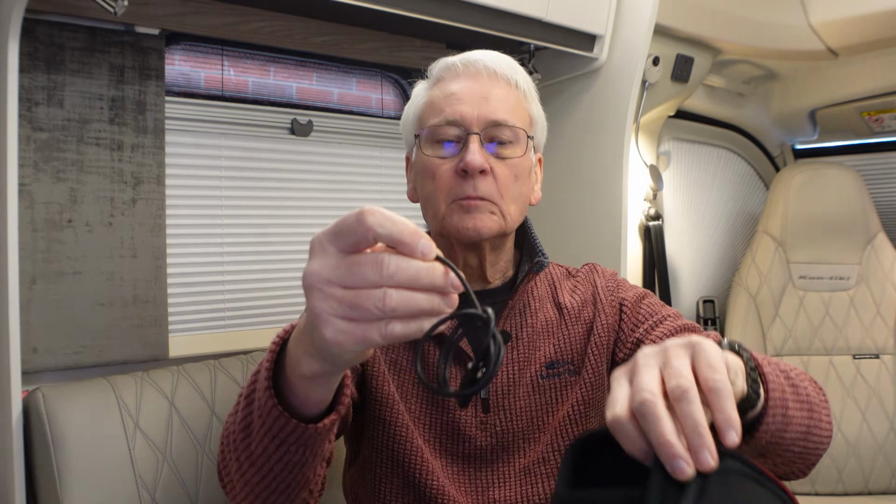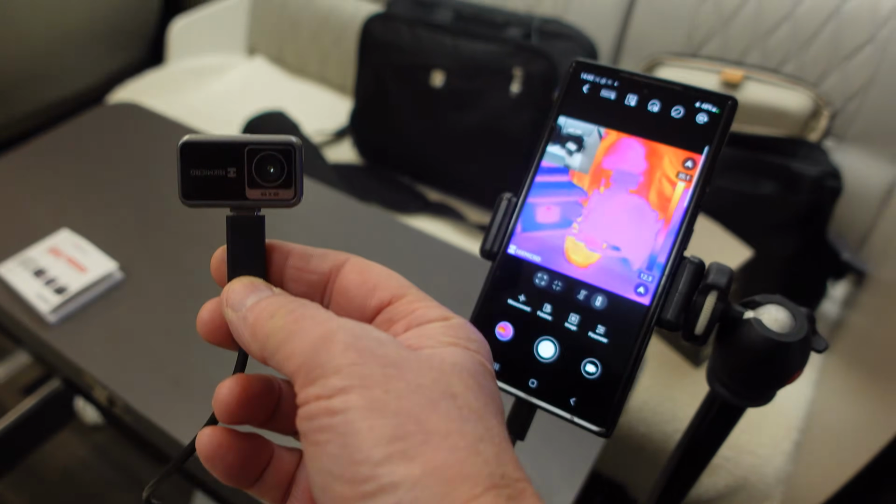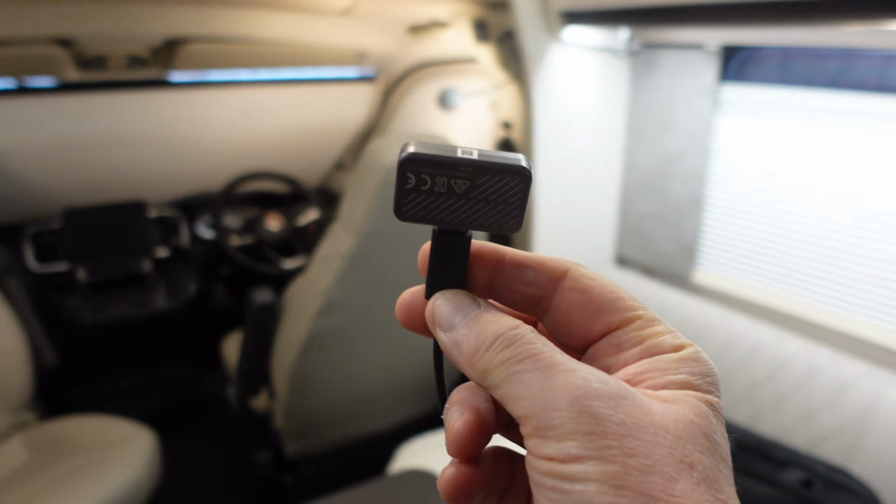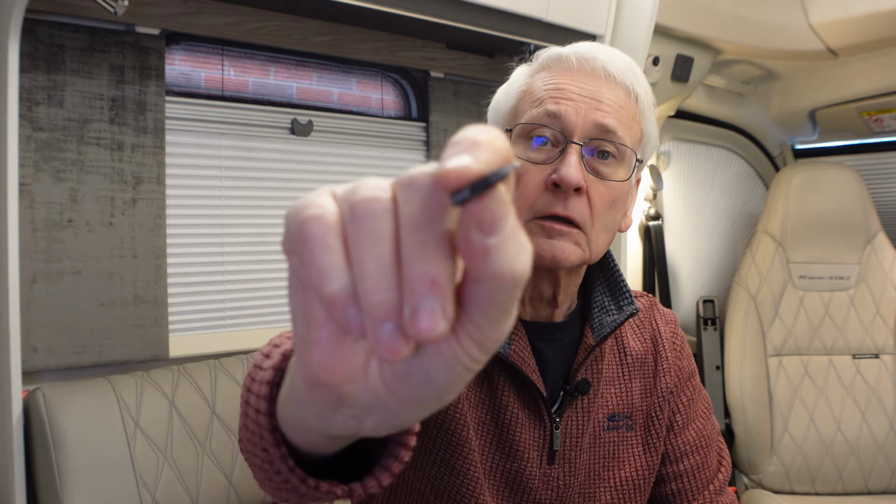Little carry case. You've got a USB lead, and that's a female to male USB-C to C lead, and the idea of that is you'll be able to mount it and use it handheld. We'll show you that in a minute. We've also got a couple of little adapters in here. I'll show you that first. So a USB-C to C adapter. We've also got a USB-C to Lightning adapter for the older iPhones.